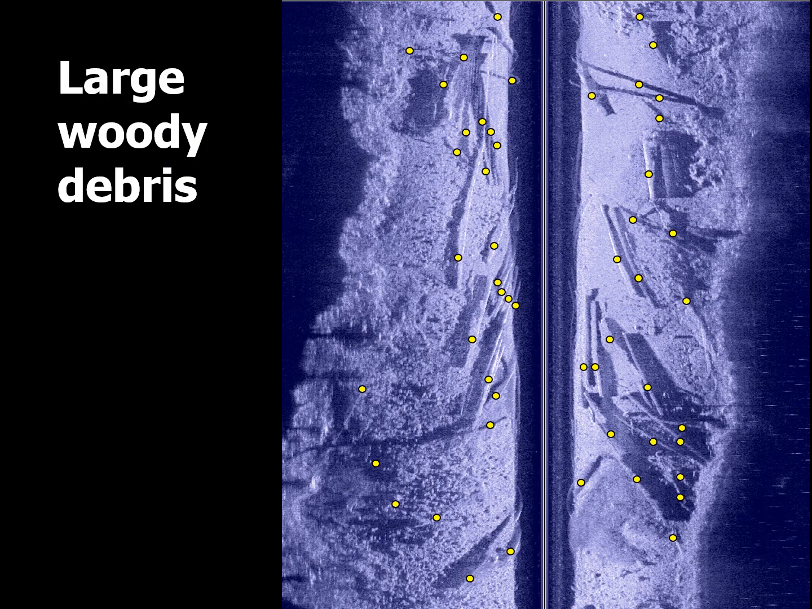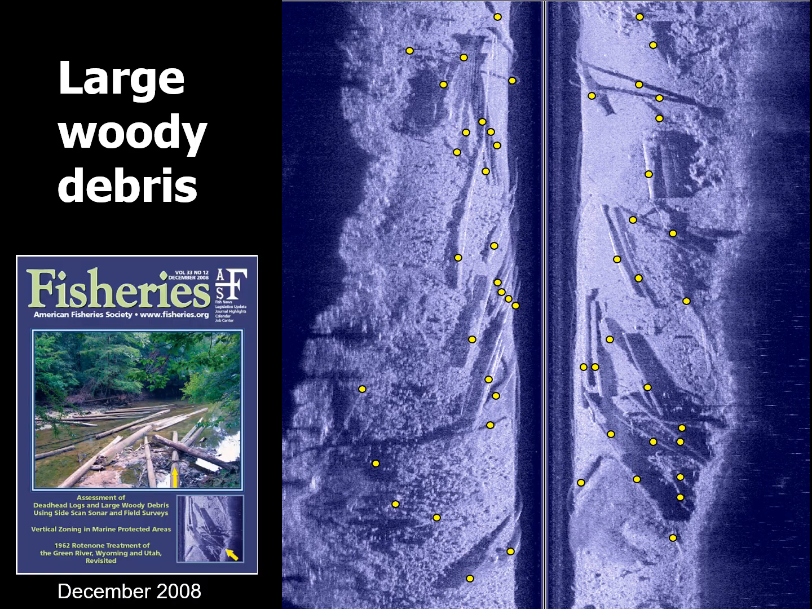I convinced my boss to buy one of these devices and began using it to map and quantify deadhead logs and other large woody debris. I wrote an article touting our success that appeared in Fisheries magazine in December 2008. This happened to be the first article describing a research application of low-cost side-scan sonar.